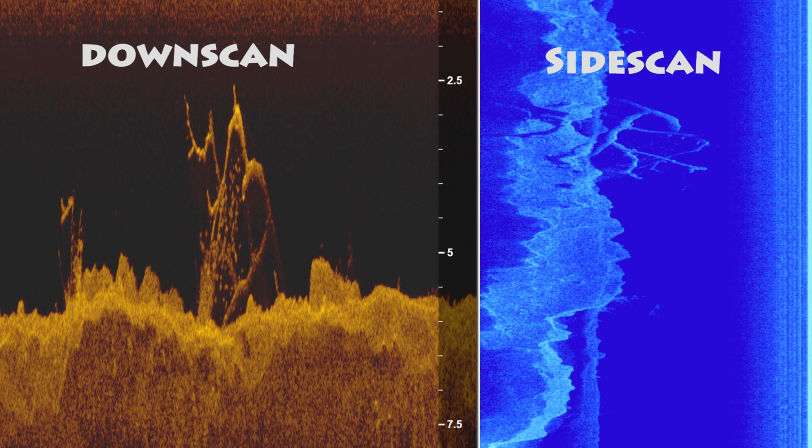DownScan also will show you trees. It'll show you if there was a sunken boat, you would see an outline of a boat. The fish always show up as yellow arcs if they're a decent sized fish. And your SideScan is really good for locating trees, underwater targets. You could see in lakes, bluffs, you could see trees, everything. So those are your choices nowadays. And then the live target is actually the one where it's almost like watching video.